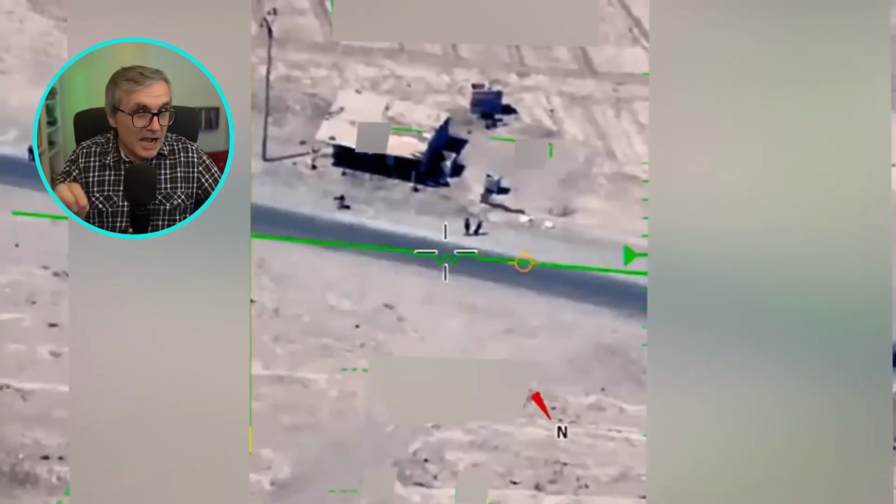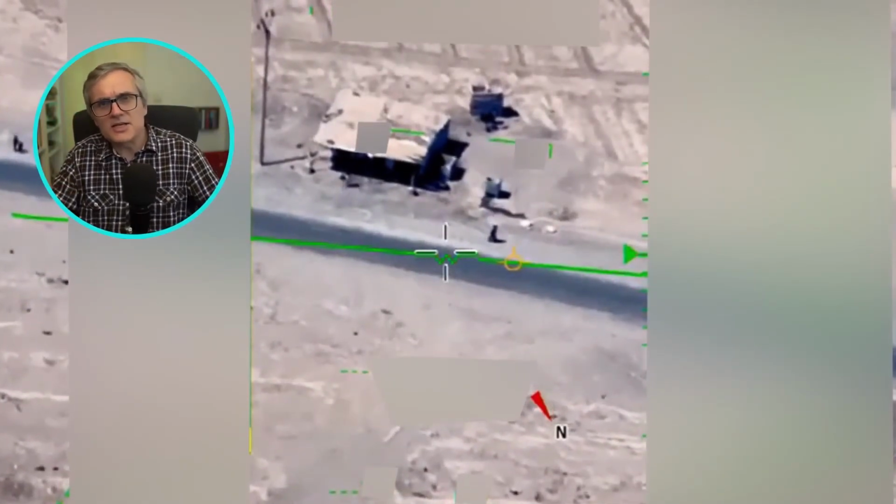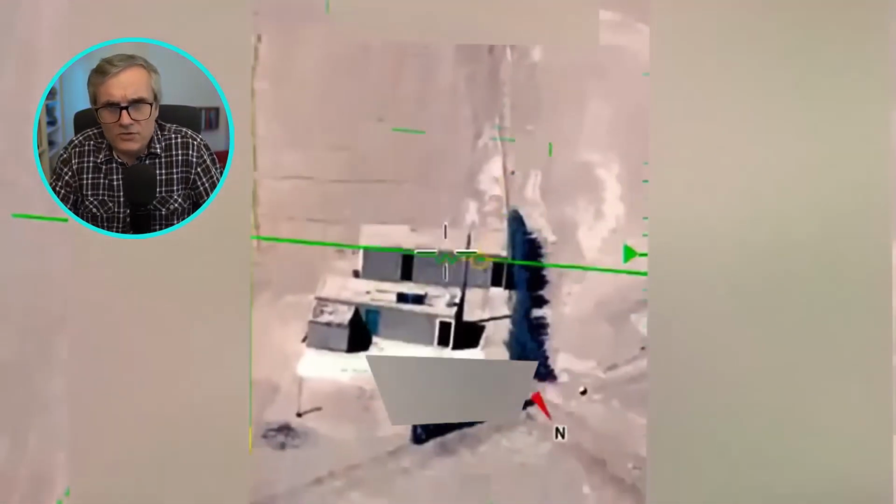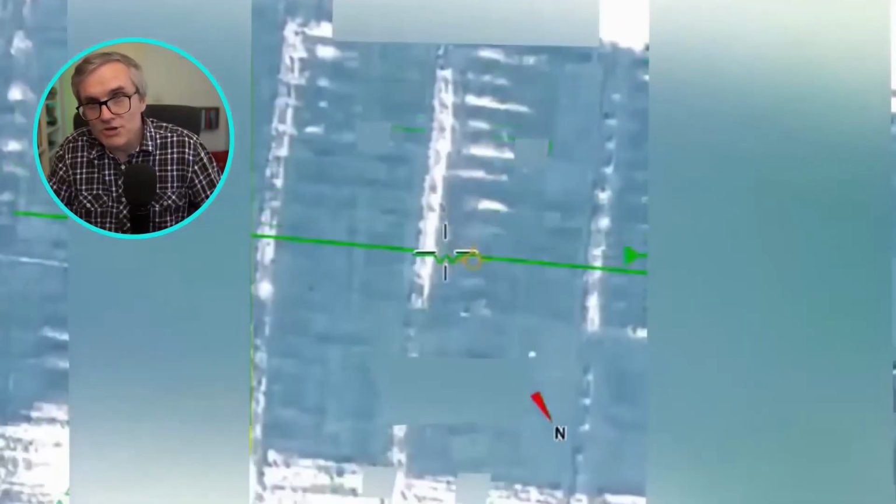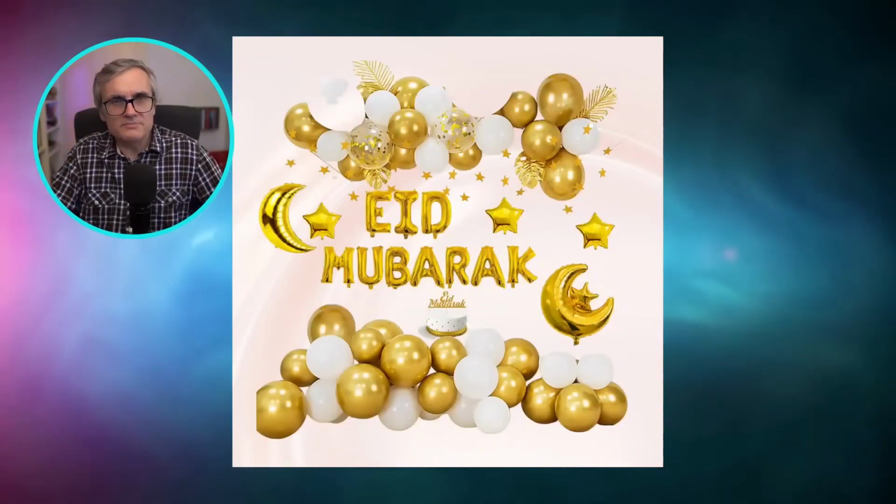Out of curiosity, I searched for a fully explained similar case and found one called the Middle East object. What you see here was filmed by a drone and has already been identified as a balloon, a metallic or reflective one about half a meter in diameter, and it appears to have been at ground level. The fact that it's a balloon is revealed not only by its shape, but also by the filming date, July 12, 2022, which coincides with the period called Eid al-Adha, when festive balloons are common in the region.